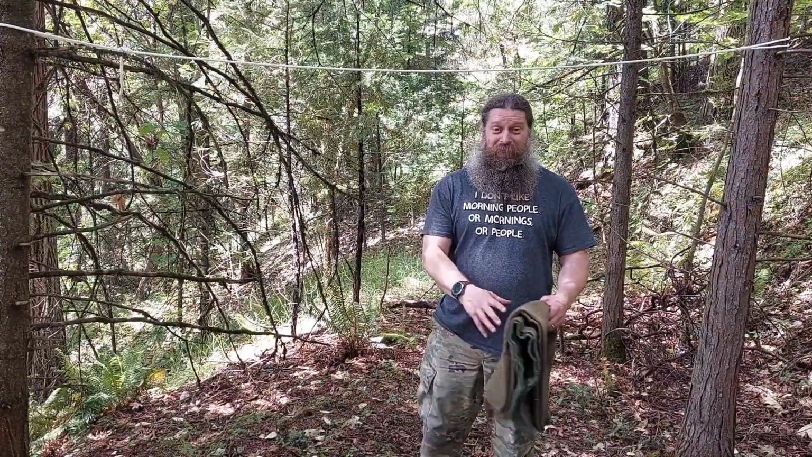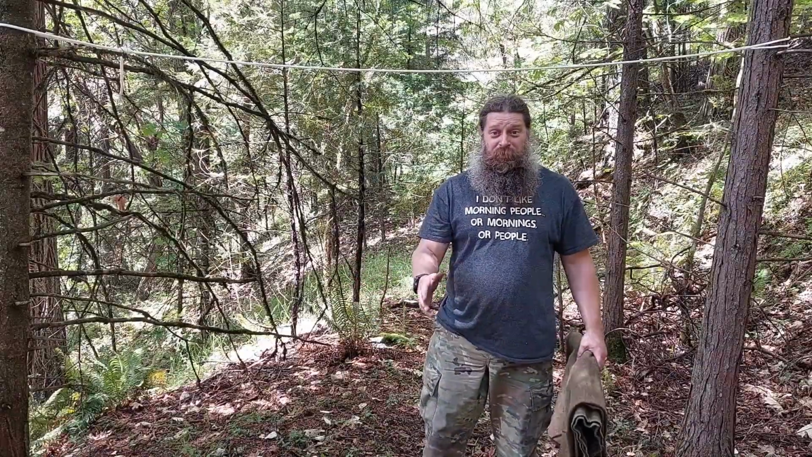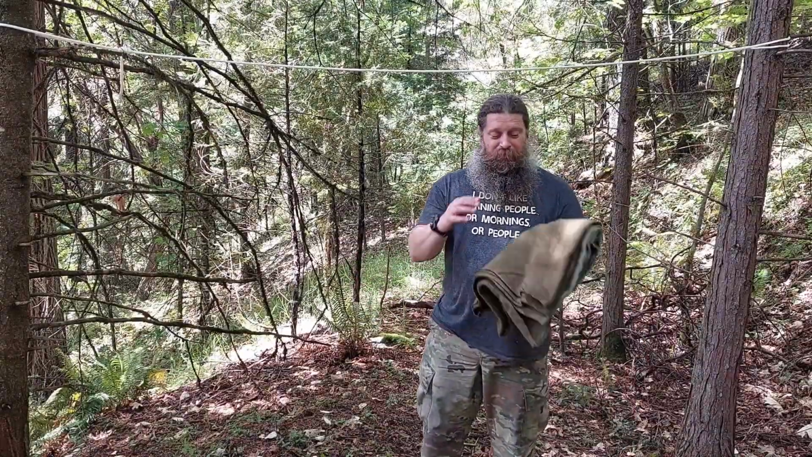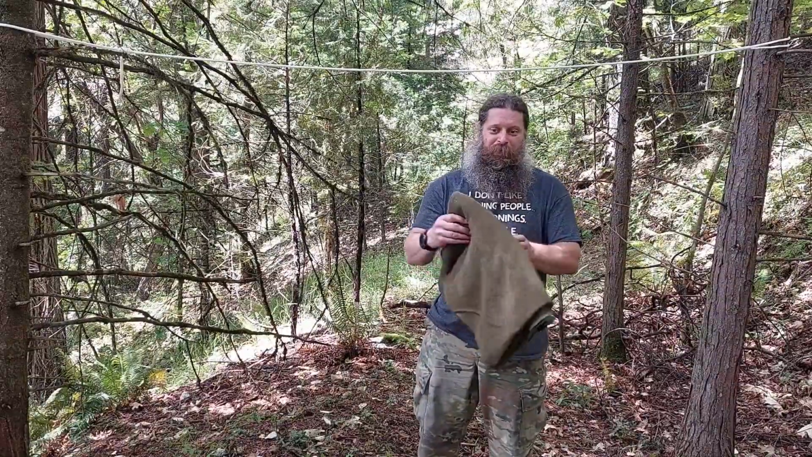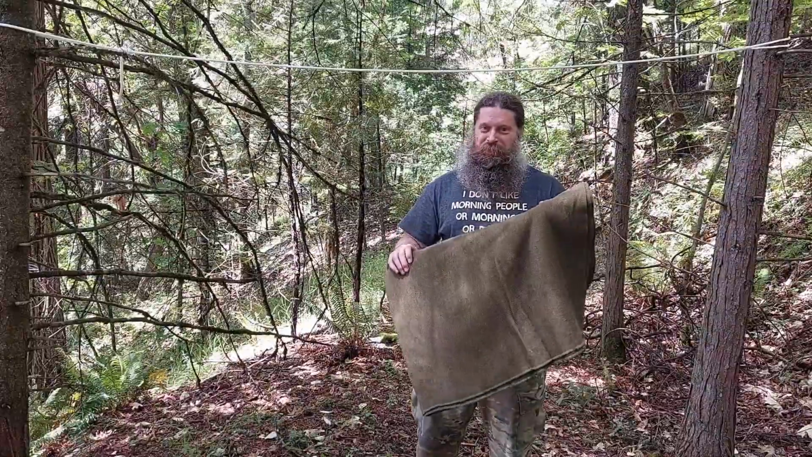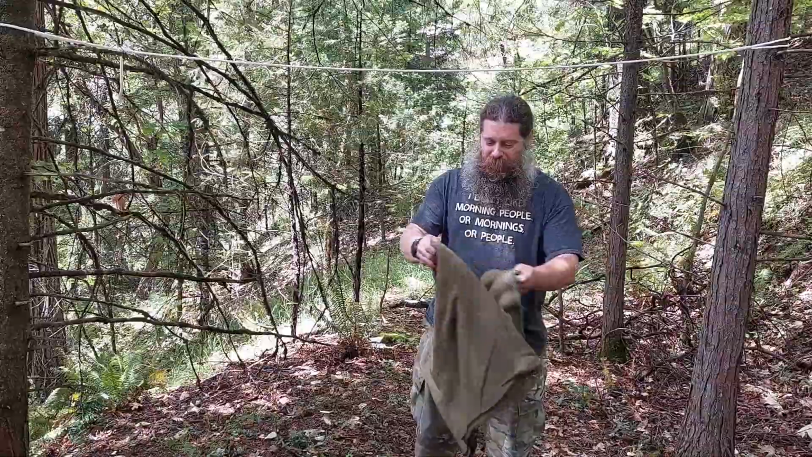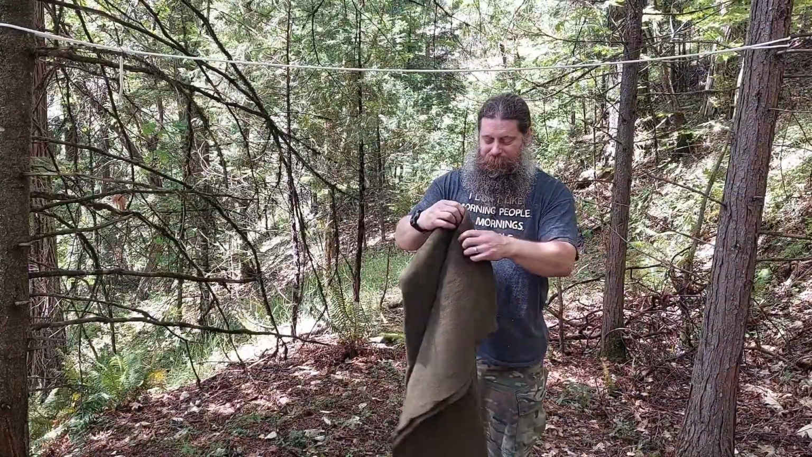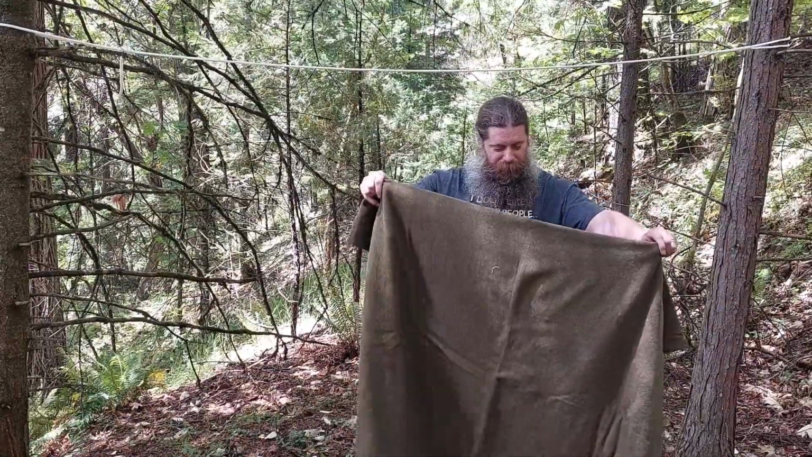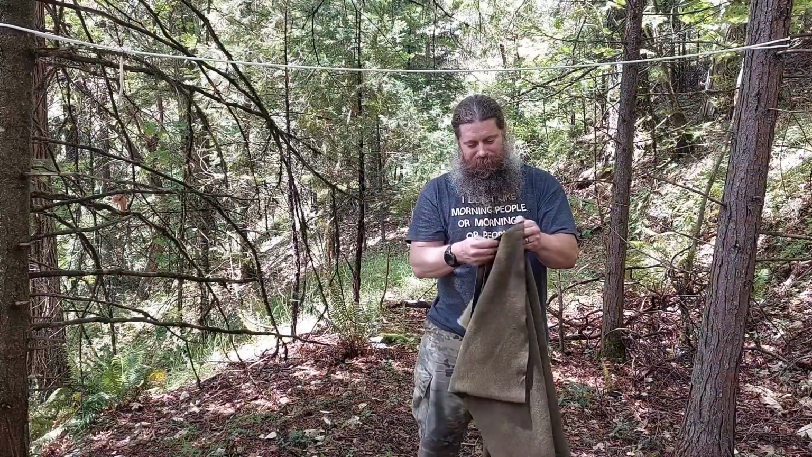Okay, so the next thing I've got, and to all of my service members, past and present, you might recall this one, the green wool army blanket. We're just gonna see what this can do. We're seeing what sticks here. It's a little bit heavy. I wouldn't want to pack one of these, but I'm sure they used to at some point in time. But it's a heavy wool.